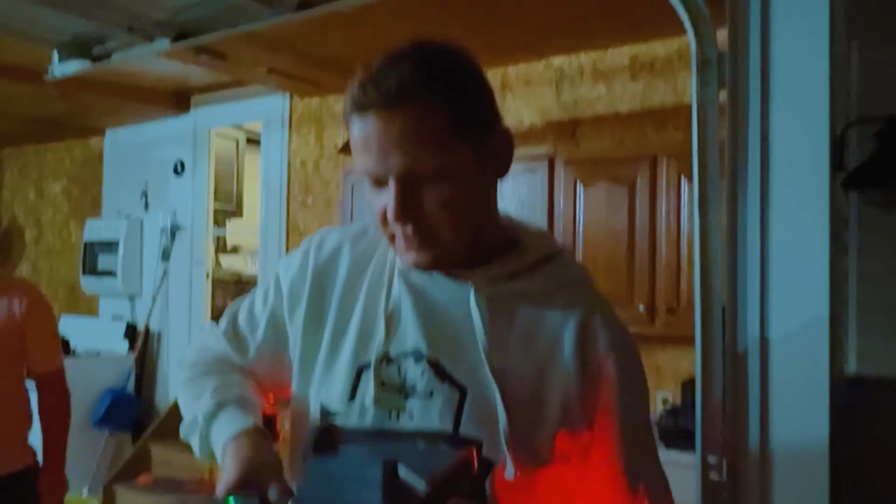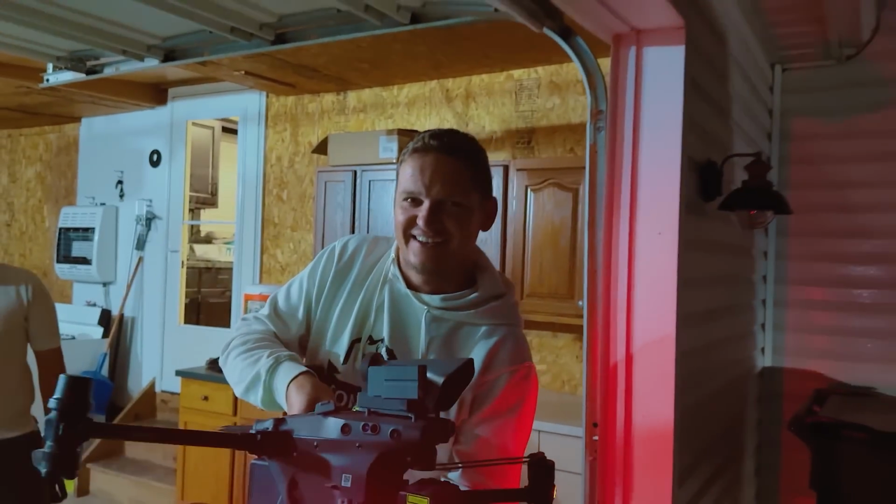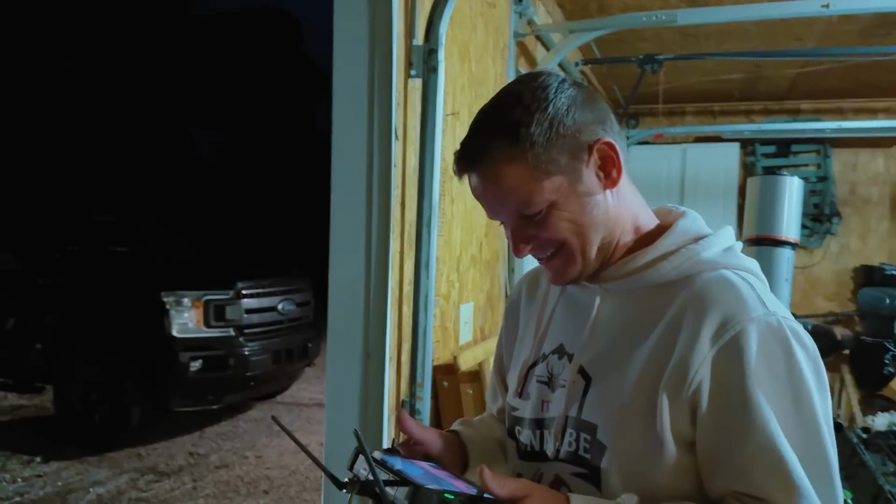On location. Did you find him already? Is this your first recovery this season? Yeah. Are you gonna find him? Oh yeah. How far was he? Did you say 20 yards? 20 yards. There's this 9-pointer.